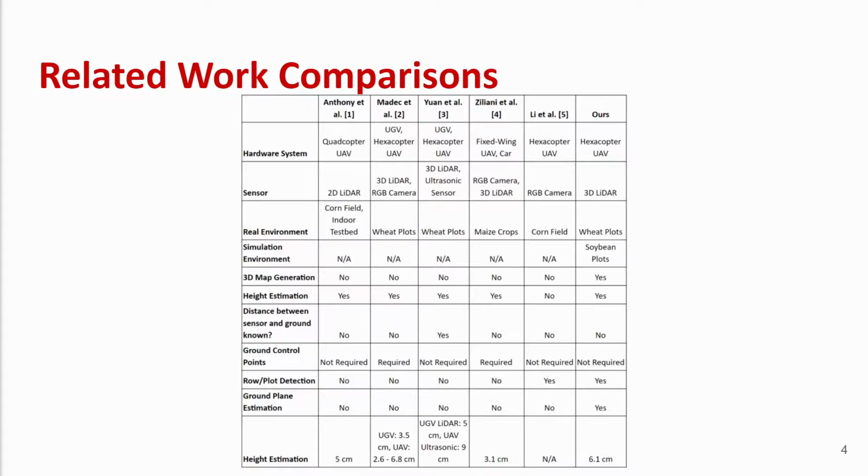Here, we highlight the comparison between our work and previous work. Unlike previous work, we used a 3D LiDAR mounted on a hexacopter unmanned aerial vehicle. Previous work with 3D LiDAR had it mounted on a ground vehicle. We also performed 3D map generation and ground plane estimation. Lastly, we provided results from simulations as well.